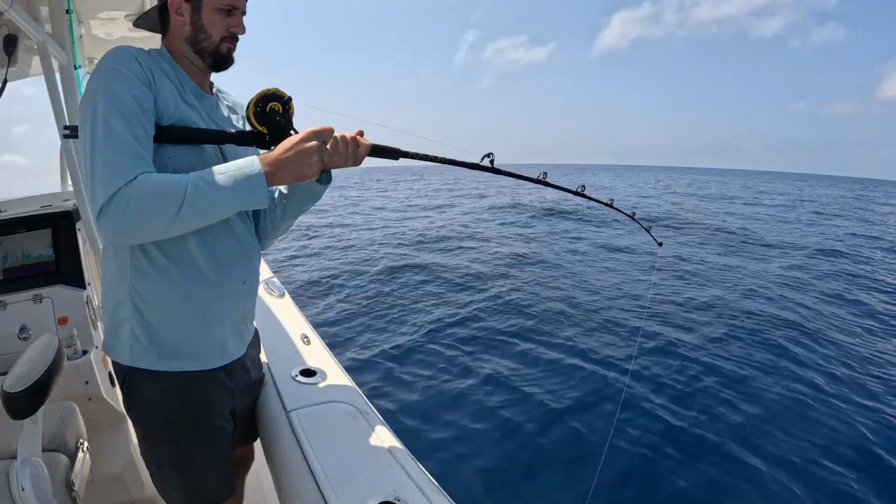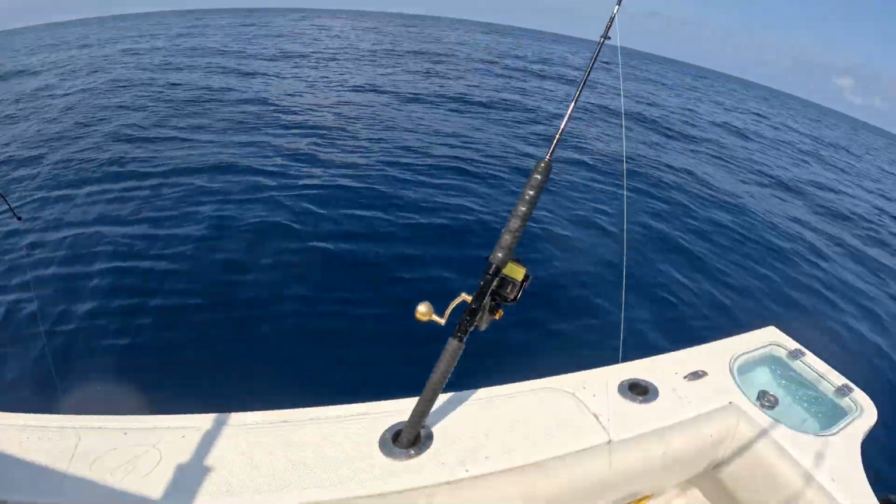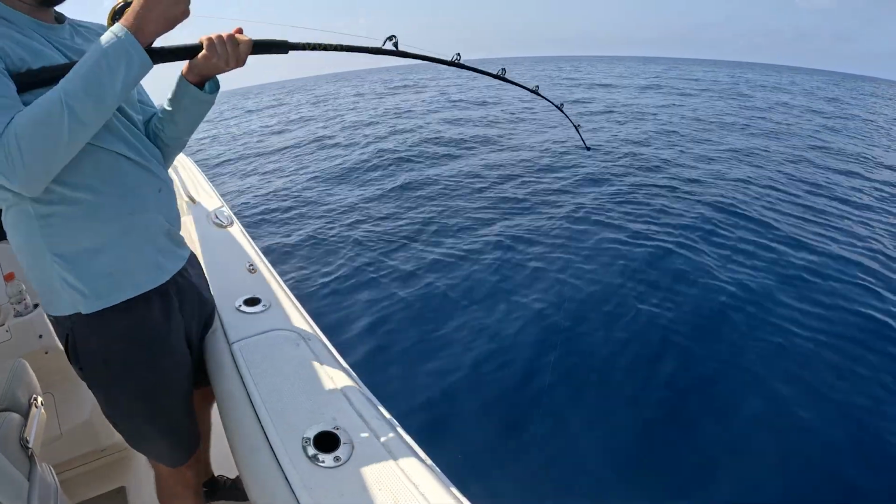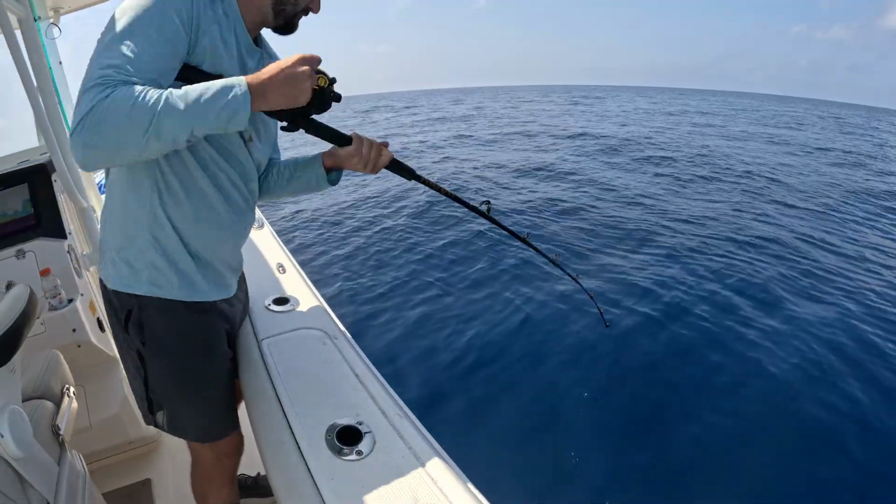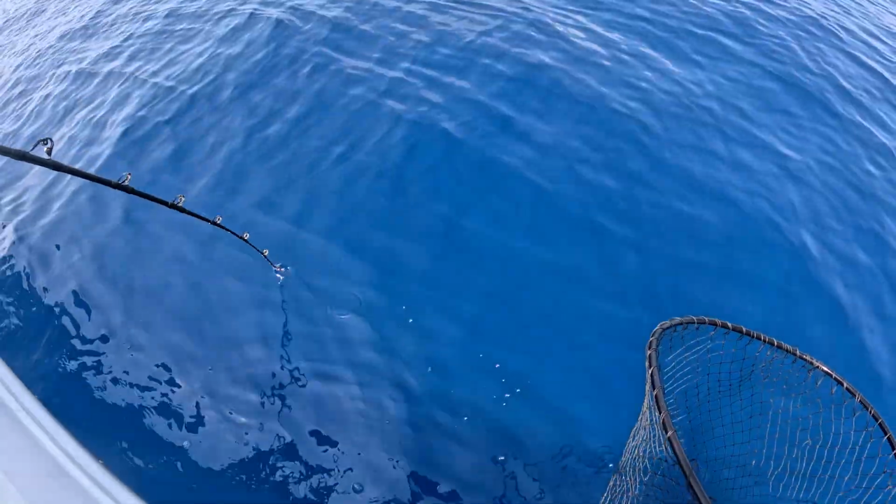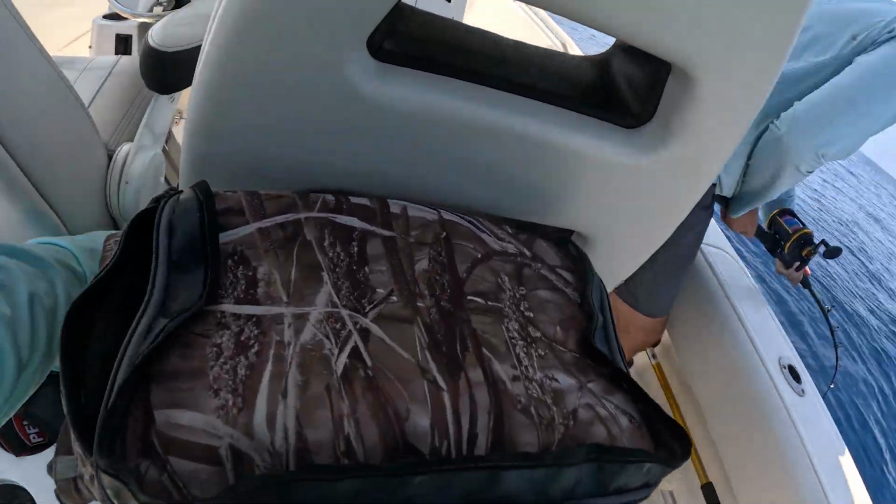I gotta help. You gotta get this fish. That's a good one. Sorry, Ron. I got it. Yeah, this will keep, won't it? This is a freaking good one, actually. I don't see him yet. He had you in a hole and then you weighted him out, right? What's the blue thing? Yeah.